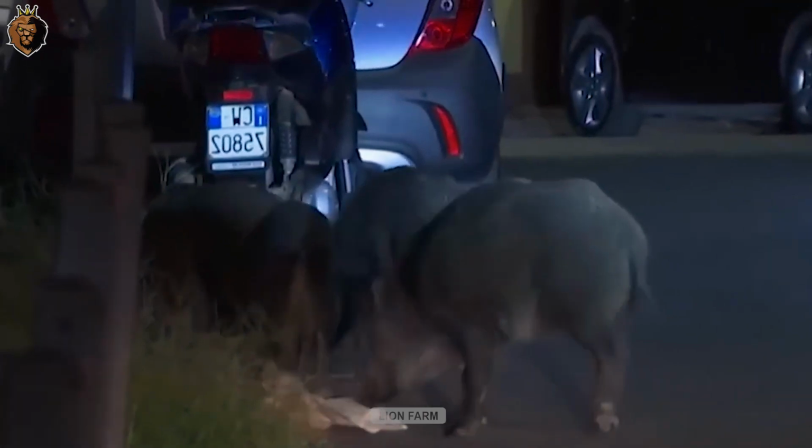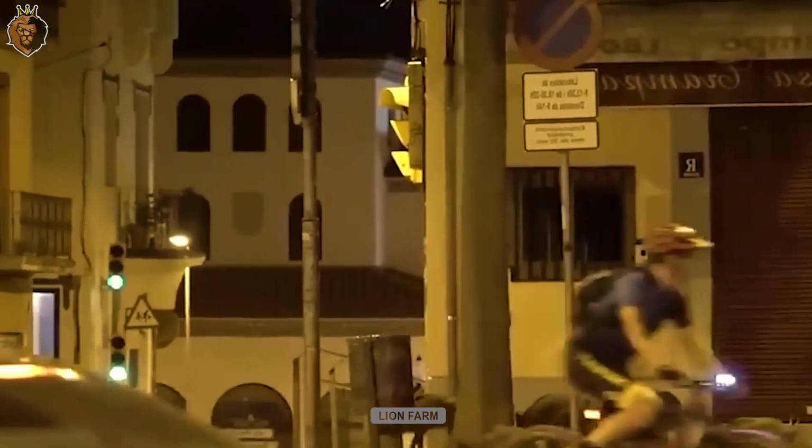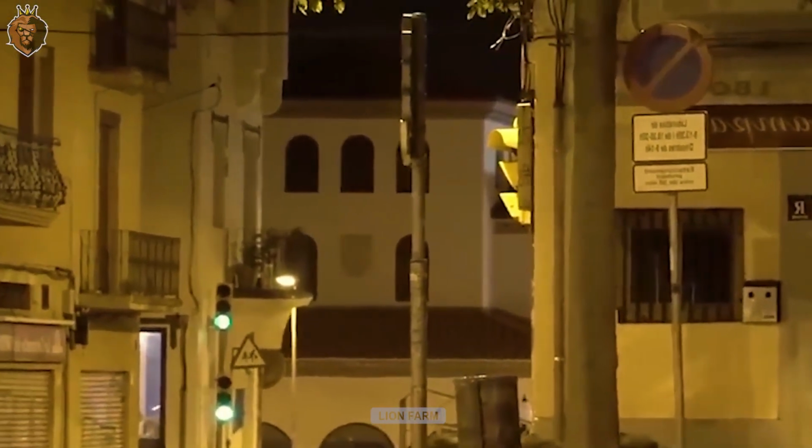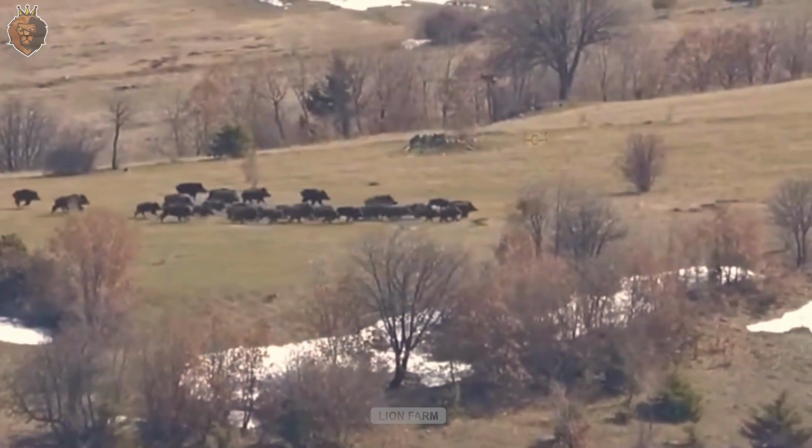The frequency of wild boars invading urban areas is increasing, especially in cities near forests. Each herd can reach up to 50 individuals, causing property damage and posing a threat to public safety. Their frequent presence raises concerns about both physical and mental health, requiring stricter control measures.